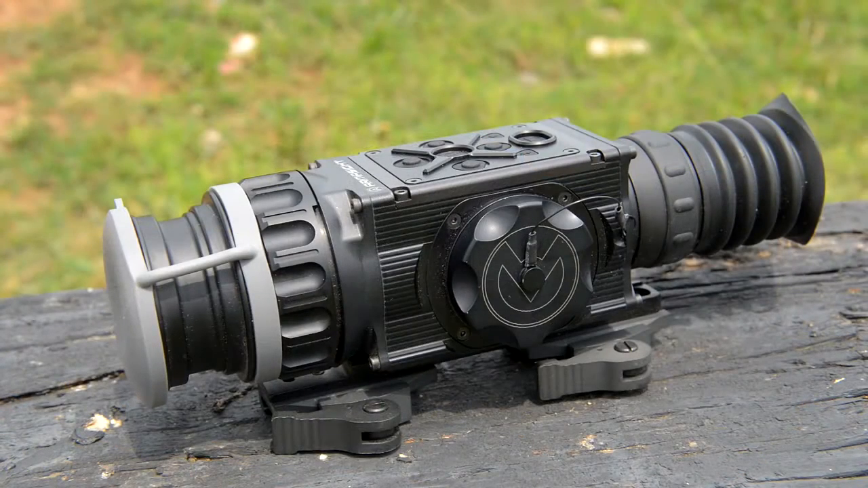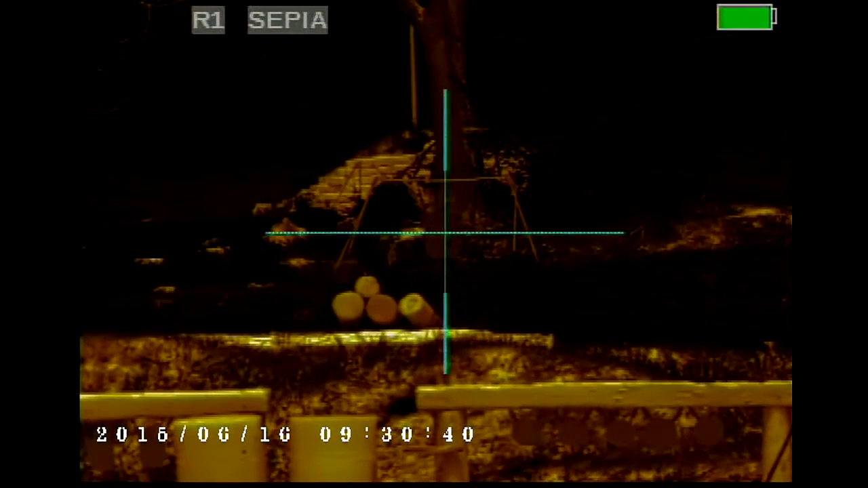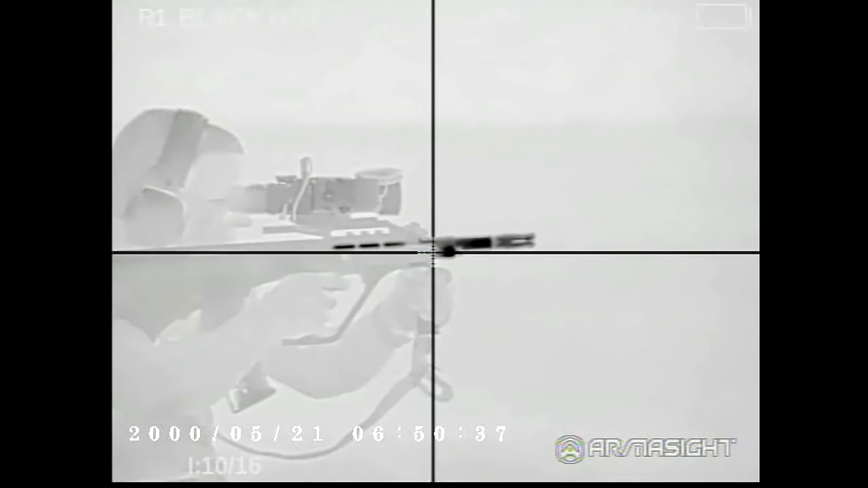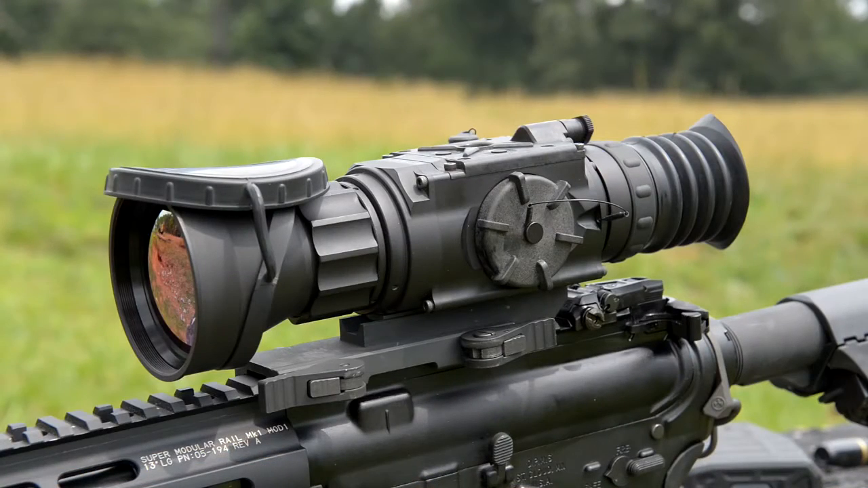Guys, these things are great. You can get a DVR for them that allows you to record everything that you're seeing through the reticle. The Pro and the standard Zeus also have a myriad of different reticles to choose from, which is pretty cool. Both of them are set up as rifle optics. So you've got your standard mount, they just snap right into place on a standard pick rail, and bam, you've got yourself a thermal weapon sight.